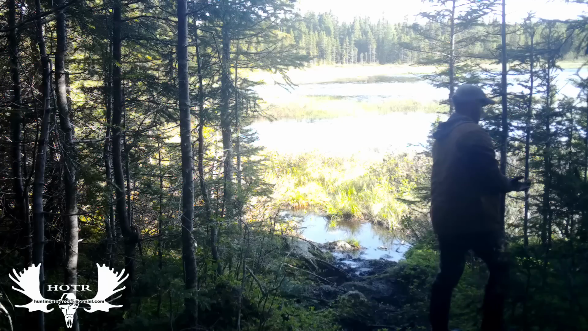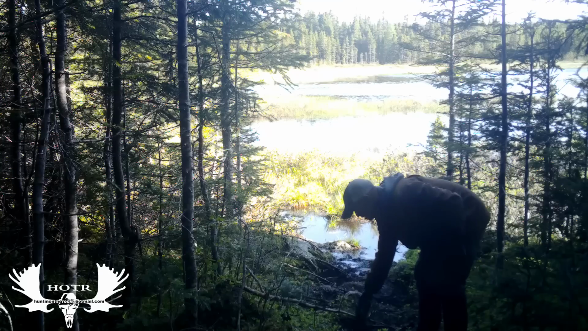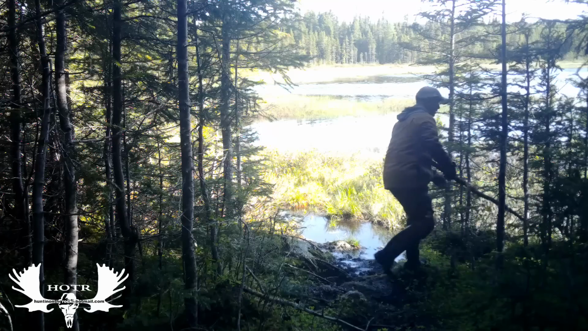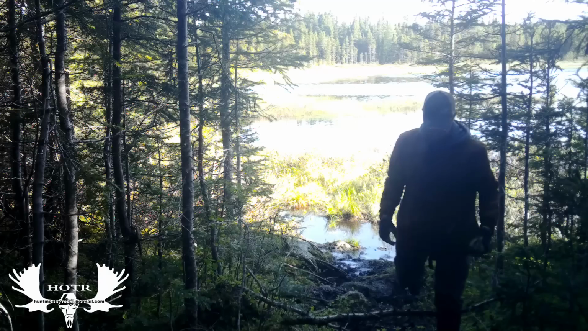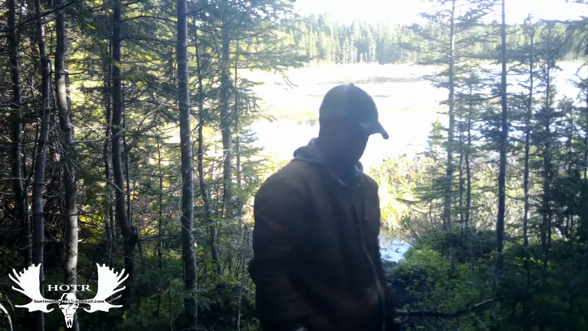August the 3rd of 2023, I started putting out trail cameras, and I knew this trail here was used a lot by moose, so I set up a camera and put a few sticks in front so that they would make a little bit of noise stepping over the trees. So I just set it up and decided to come back within a week or so to check it out.